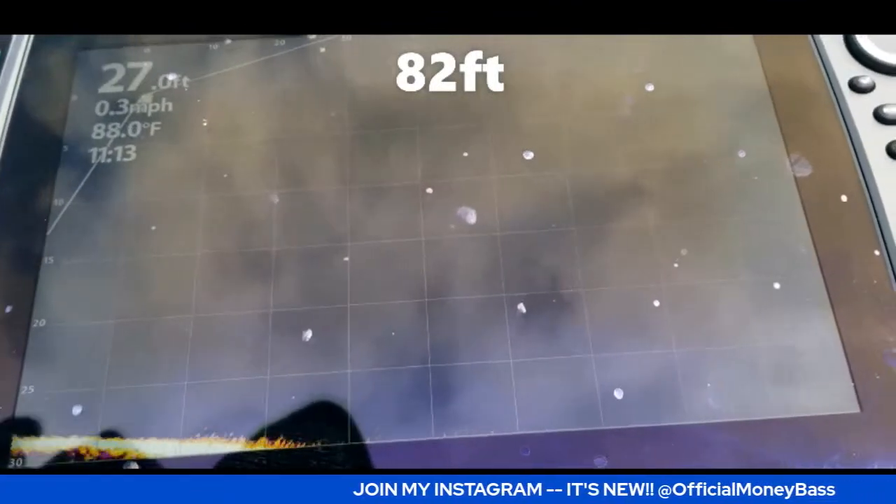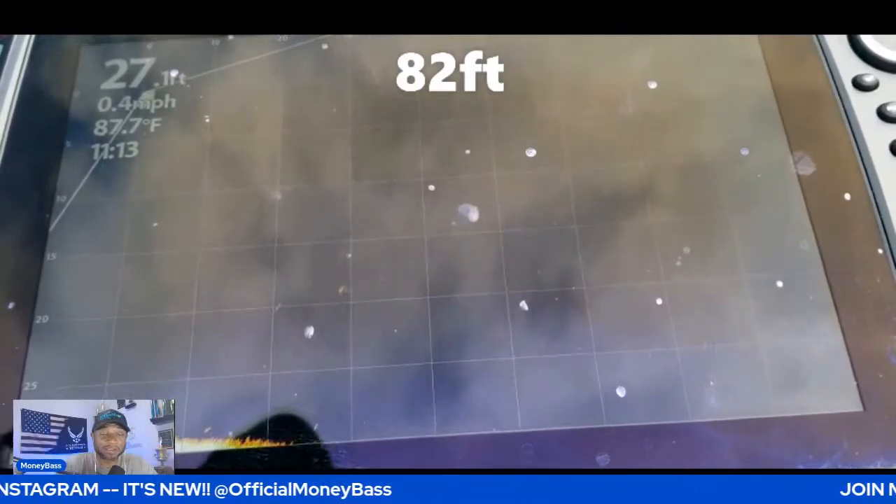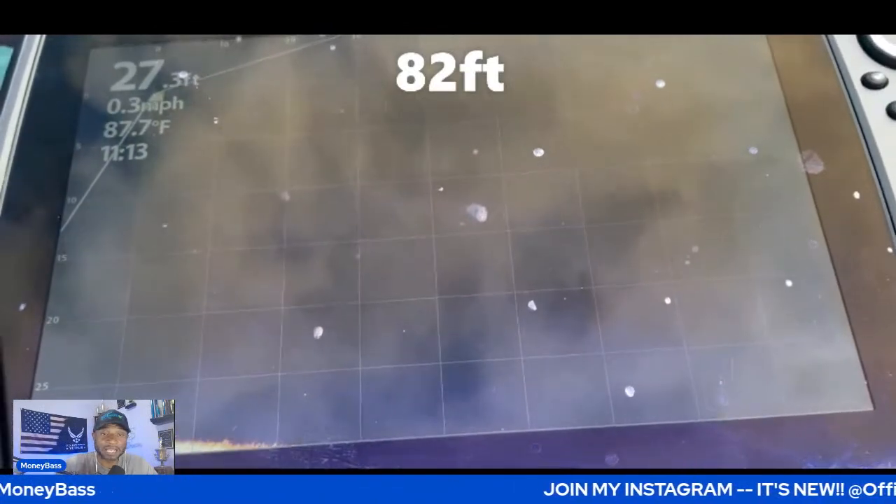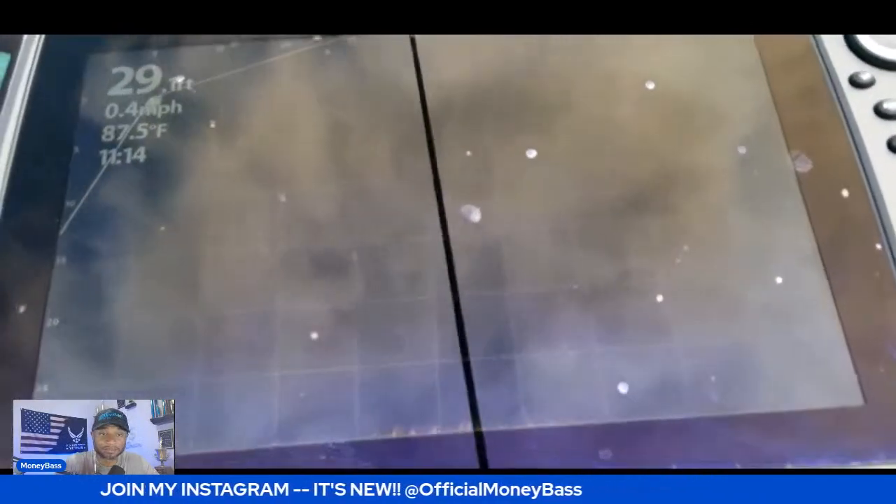All right, there we go. So we can see that one come into play. And keep in mind the other thing, guys, for this, I'm not out here trying to catch fish. I'm just out here trying to get some footage so I can bring it back and show it to you guys, just so you can have an idea of what I'm seeing out on the water and compare it to what you guys are actually seeing.